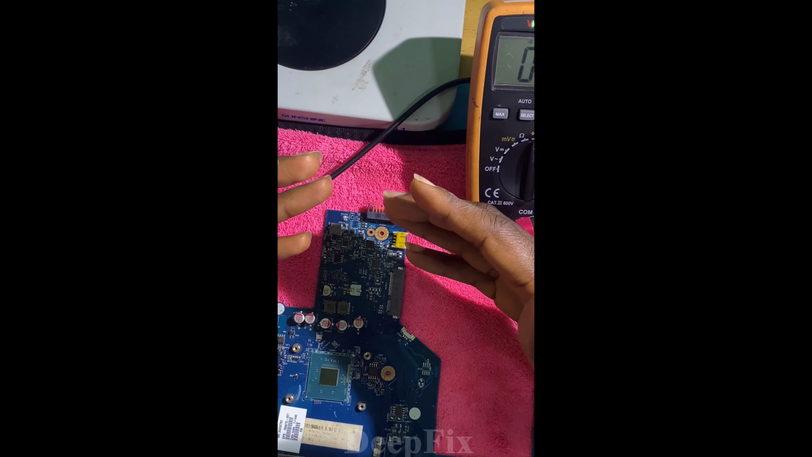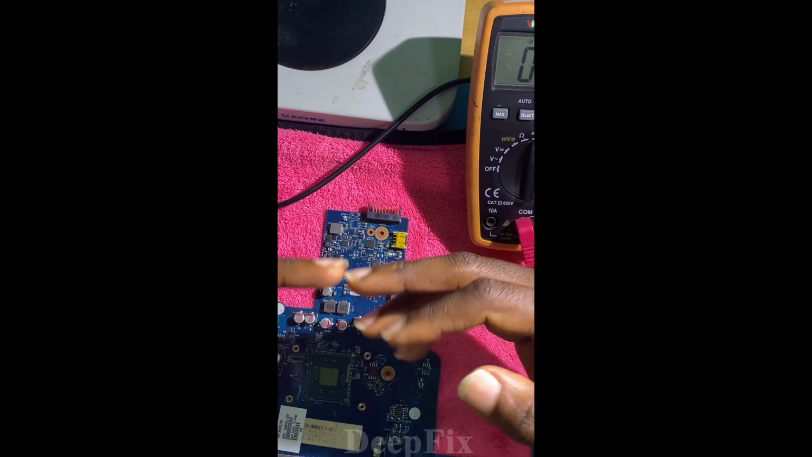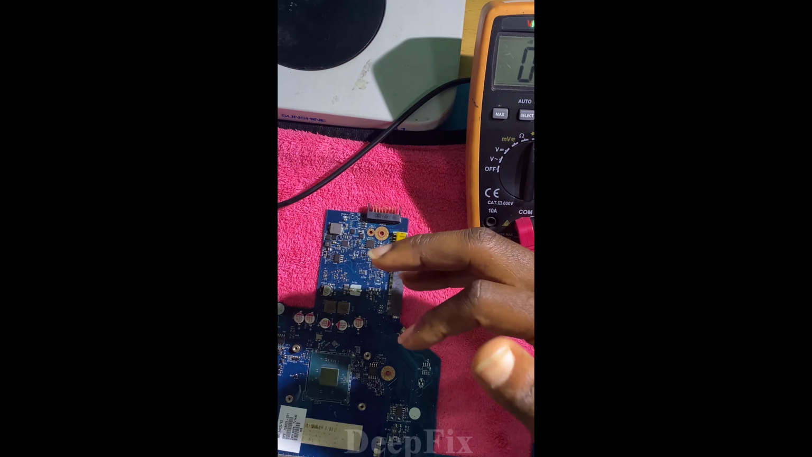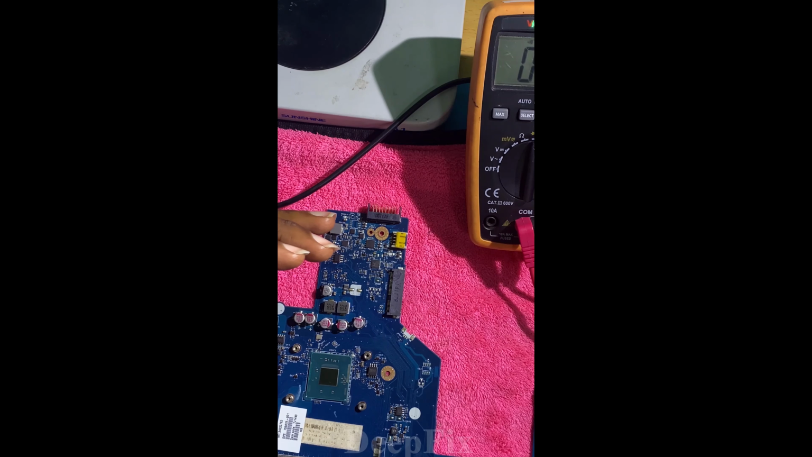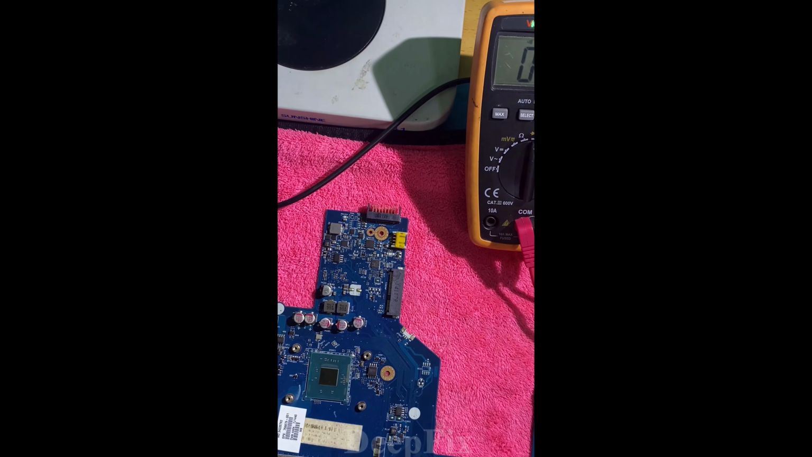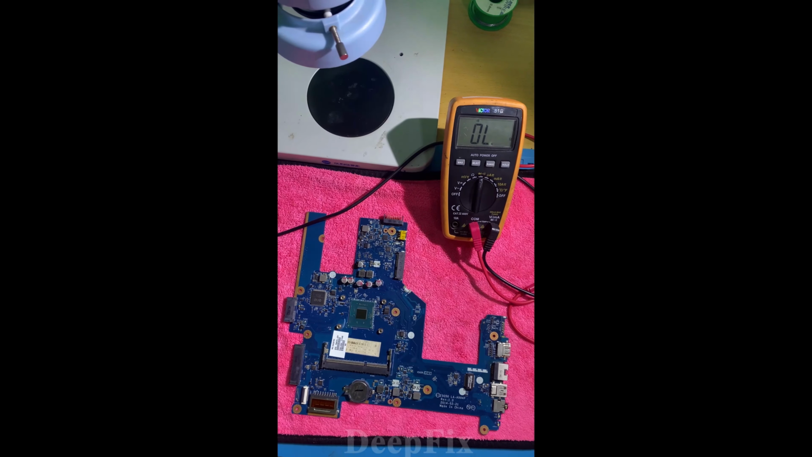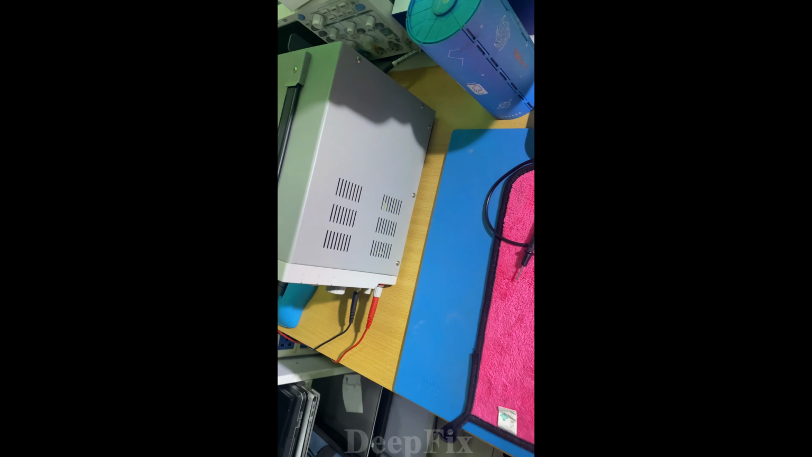So after finding the short, the second step is to ask yourself what we do to know the component which is causing the short. Actually, we have different methods to identify that shorted component. First of all, we can use a power supply to identify that short. I'm using this kind of power supply, this one. This is my power supply.